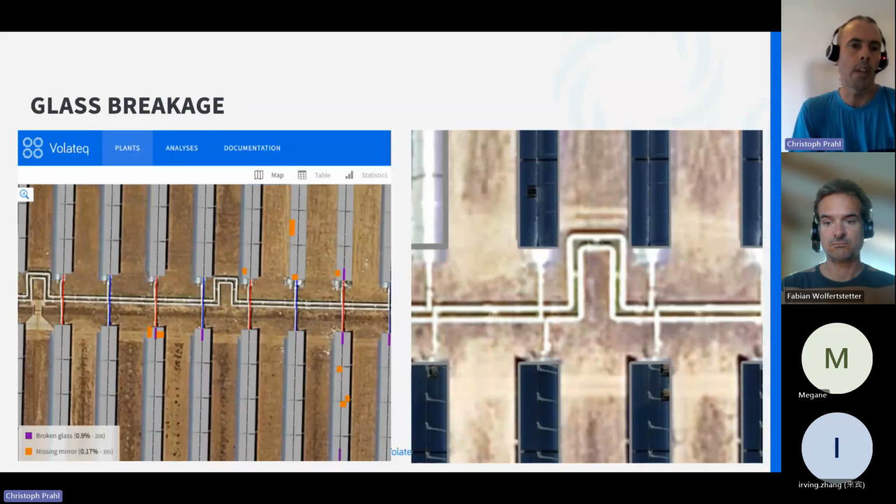In some plants, we have weekly drone flights to check. In less than half an hour, we can have a complete check of several square kilometers of the solar field to track the mirror status.